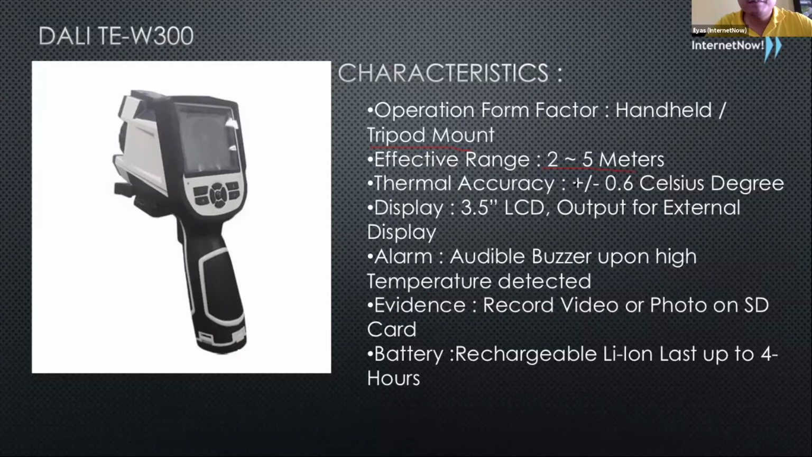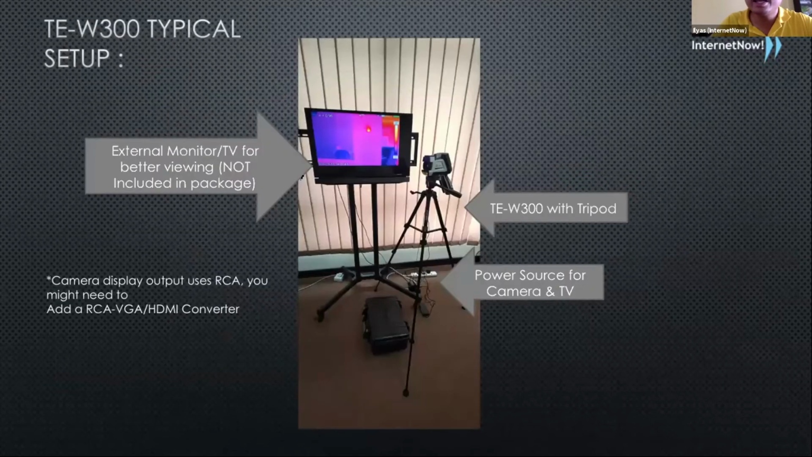It has an accuracy of 0.6 degrees. It comes with a small LCD monitor here, but normally what we do is connect it to a screen like this. This device can be connected directly to either a TV or a computer monitor.